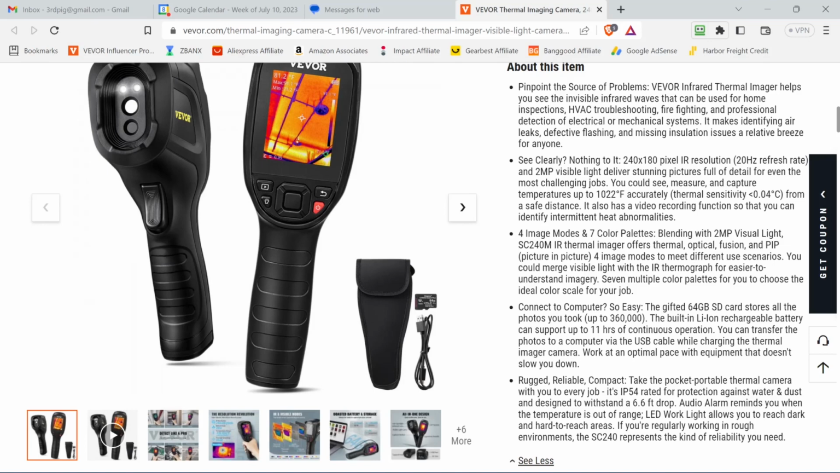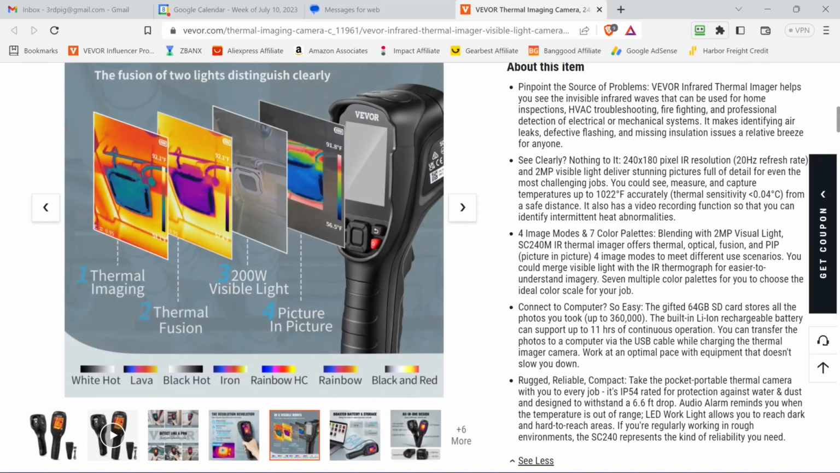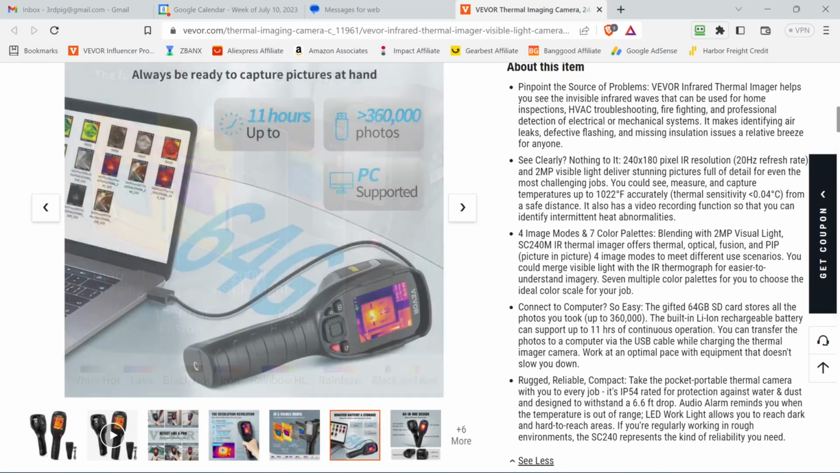Rugged, reliable, and compact. IP54 rated for protection against water and dust, and designed to withstand a 6.6 foot drop. Has an audio alarm and an LED work light. There's the resolution and temperature range and stuff we've already talked about. The fusion of 2 lights distinguished clearly. Thermal fusion, visible light, and picture-in-picture. Interesting. I'm going to have to play with those to know how best to use it. 11 hours of use, 360,000 photos, supported by your PC via either the memory card or the USB-C.